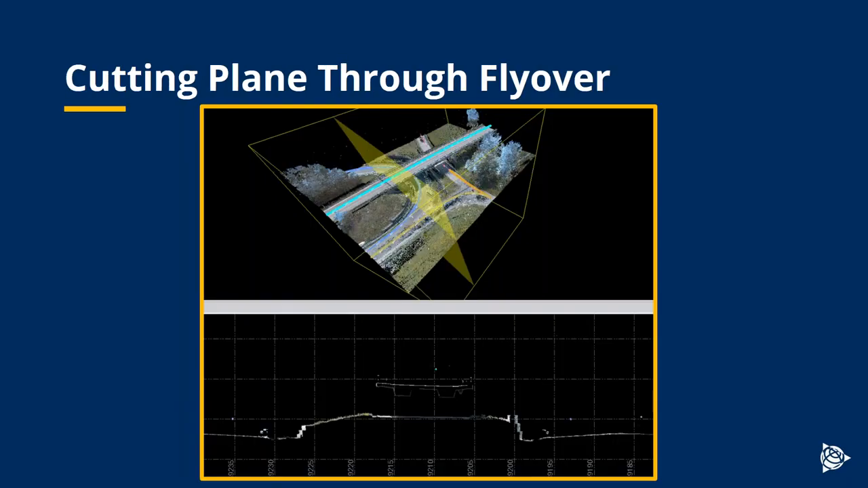Here I've just put a cutting plane through the bridge section. If you look in the bottom window, it's not very clear actually, but if you look at the bridge section, you'll see there's a slice through the bridge, and you can even see the substructure of the bridge in that kind of cross-sectional view.